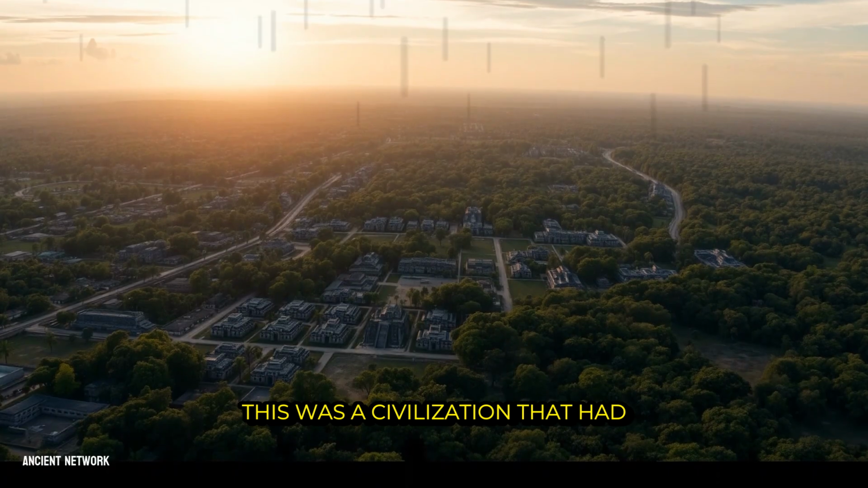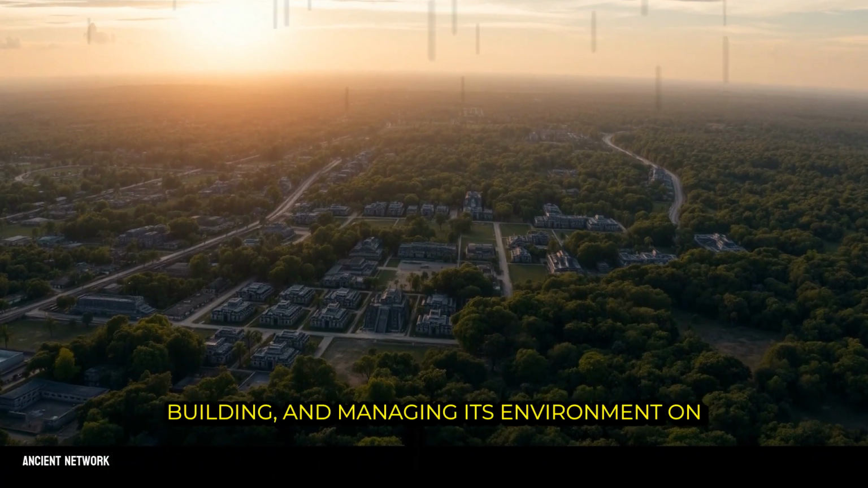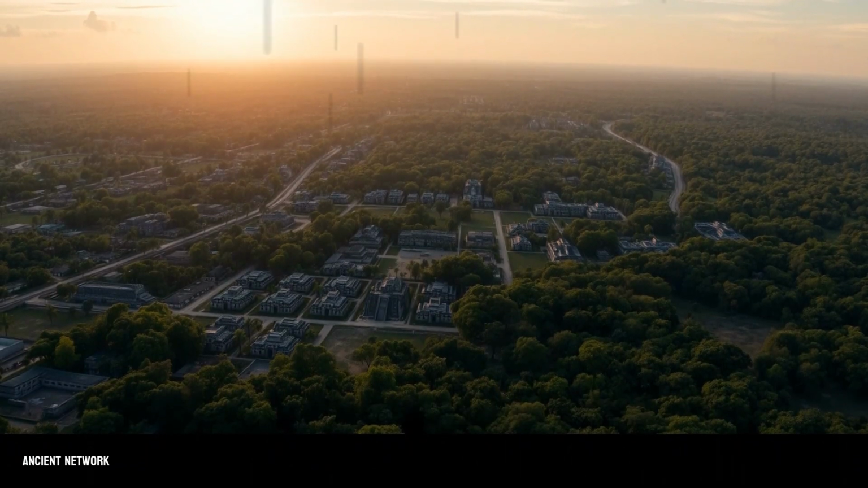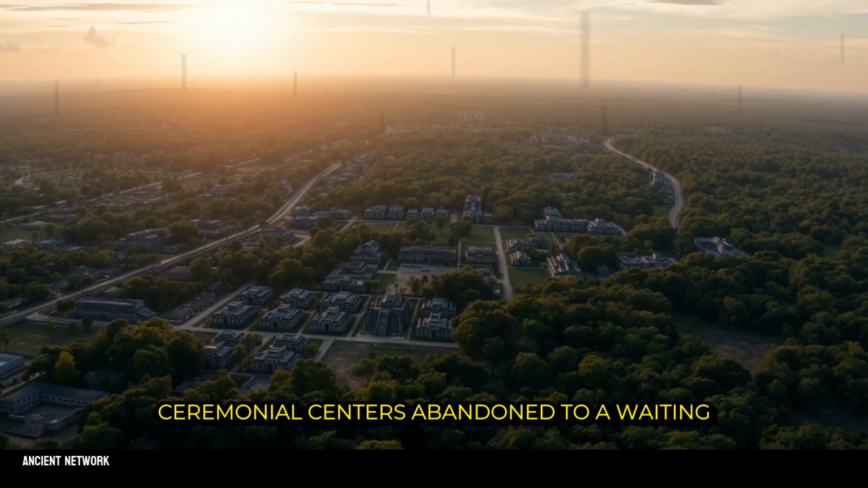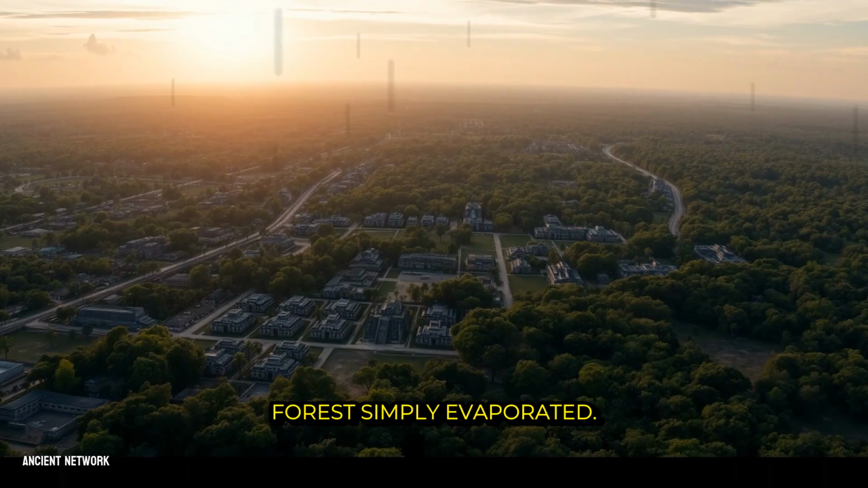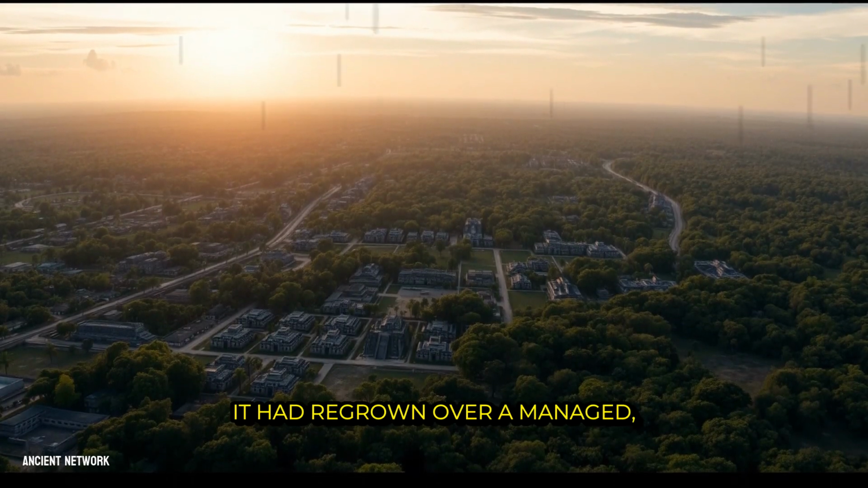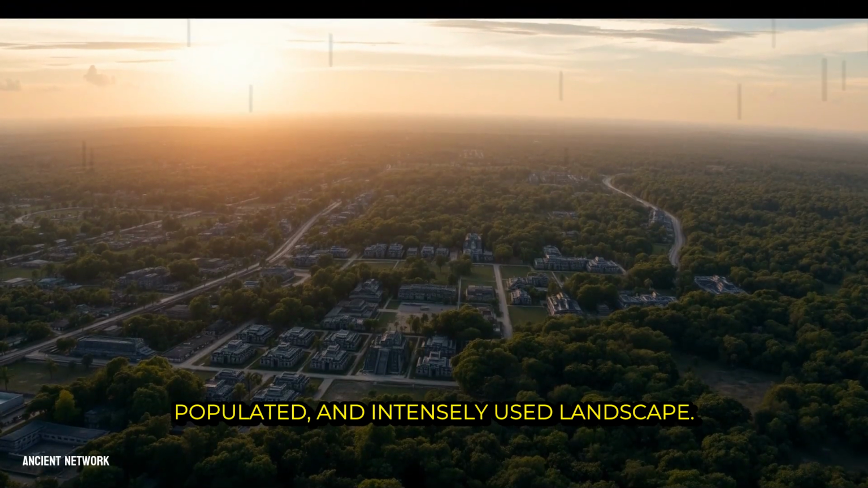This was a civilization that had reshaped its entire world, clearing, farming, building, and managing its environment on a colossal scale. The old idea of mysterious empty ceremonial centers, abandoned to a waiting forest, simply evaporated. The jungle had not swallowed a lost world. It had regrown over a managed, populated, and intensely used landscape.